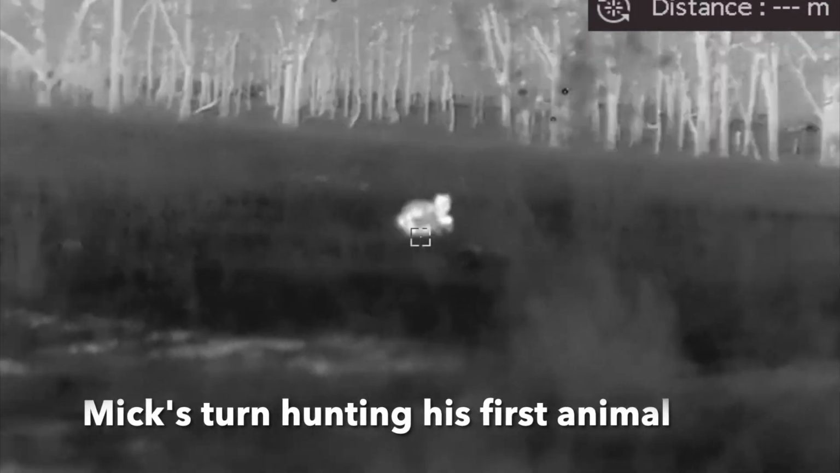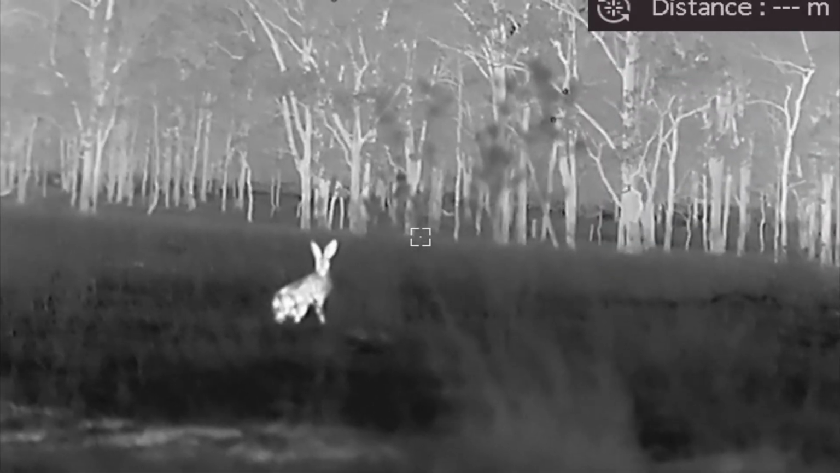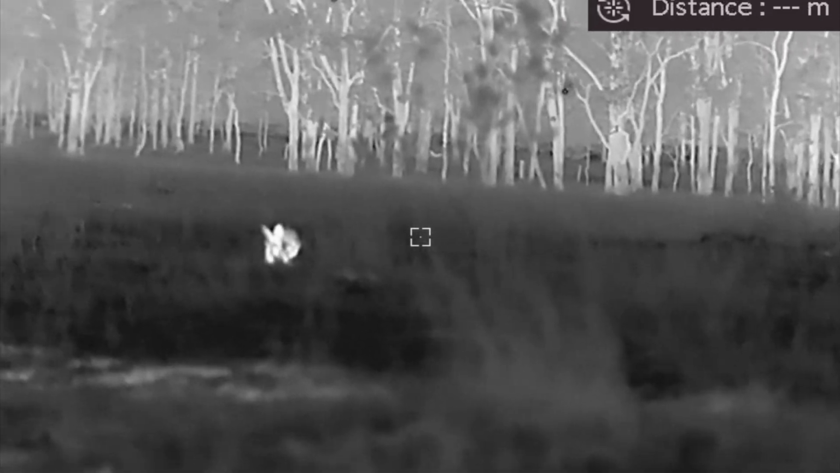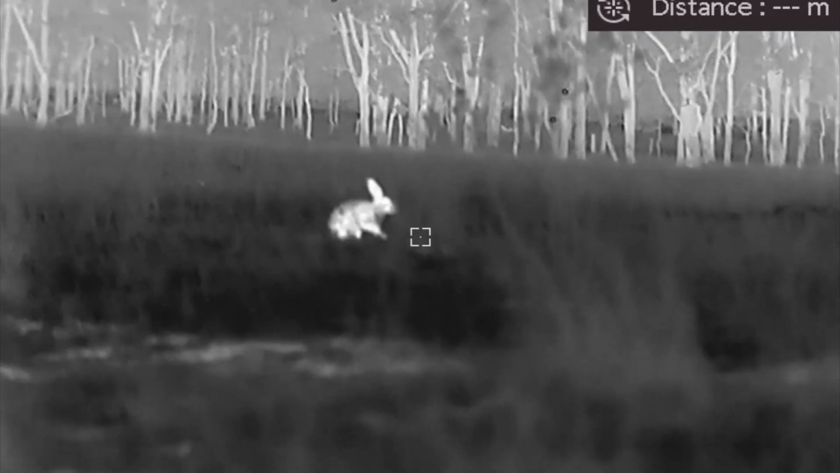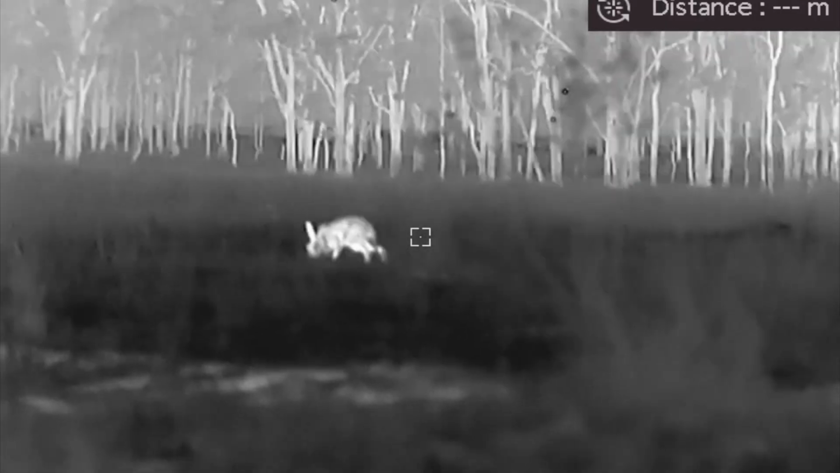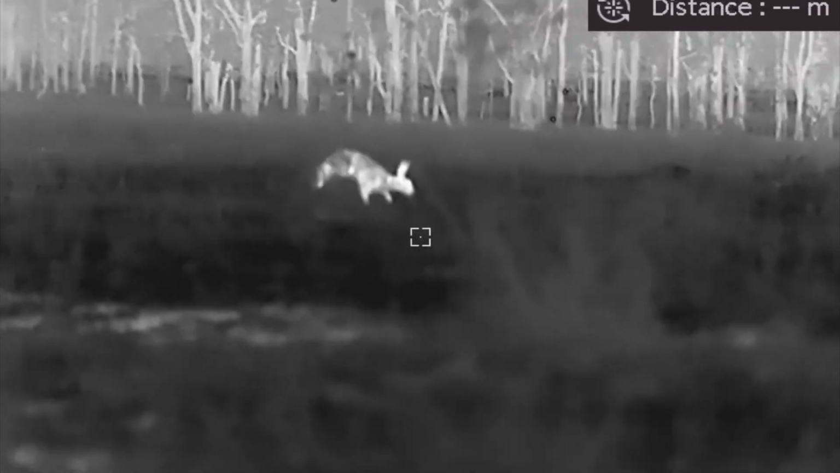So we moved to the back of the property where our camp was, and we found a couple of hares there. Now these ones were a little bit more on guard, and they knew that we were there. I apologise for the shakiness. It looks like I'm a bit like Michael J. Fox on a Saturday night. So Mick had to sneak in a bit closer.